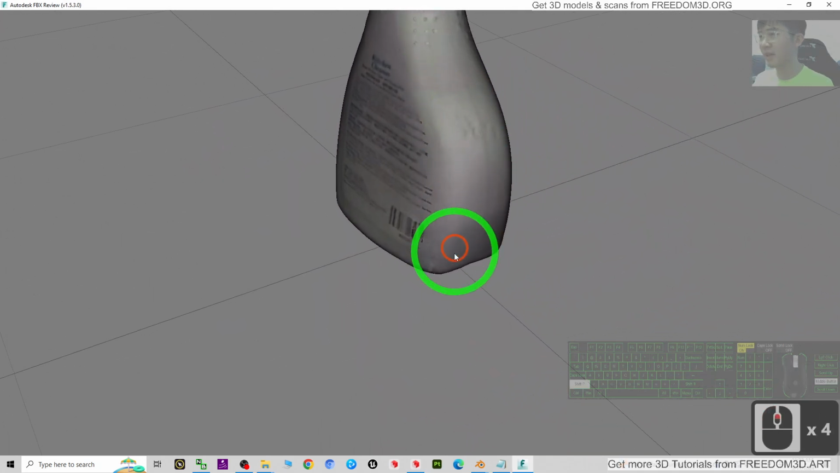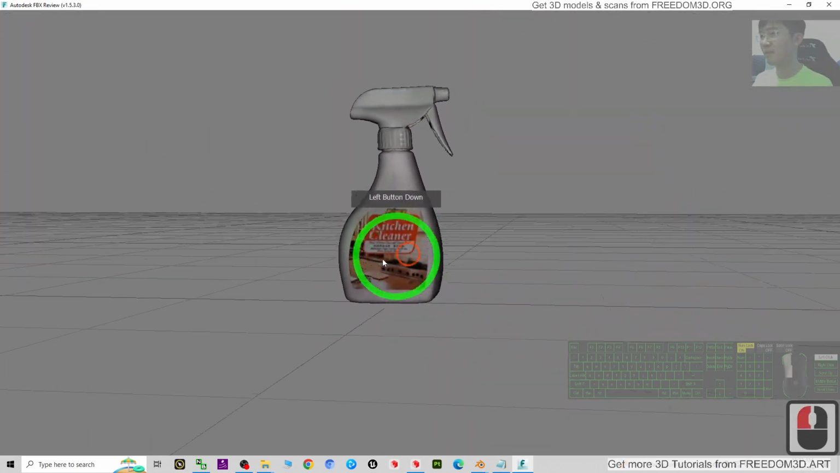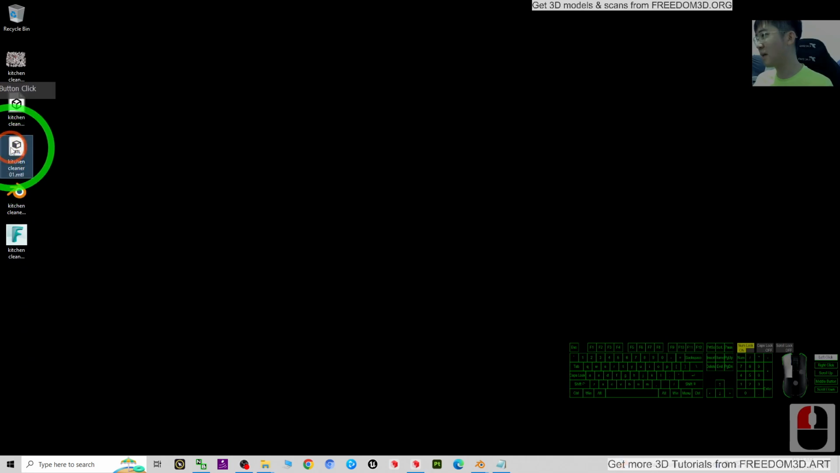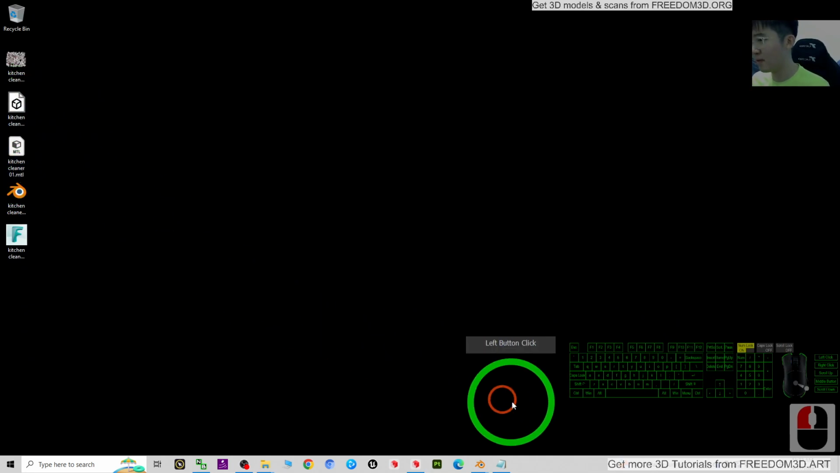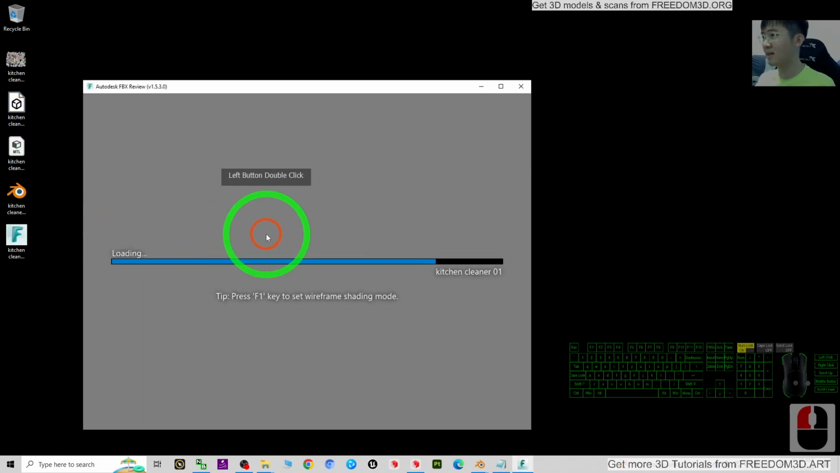This is the 3D scan version of the kitchen cleaner bottle. You can use it immediately. If you double click the OBJ, it is going to open the OBJ, but we don't use this anymore, just use the FBX.